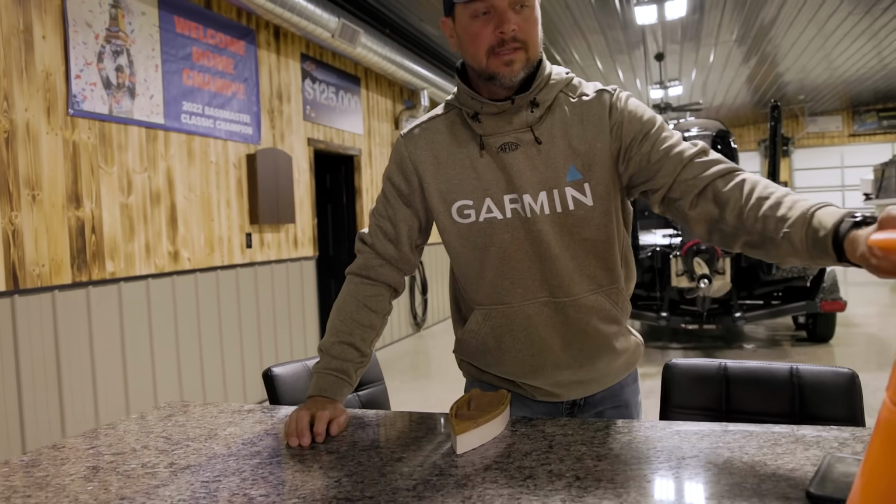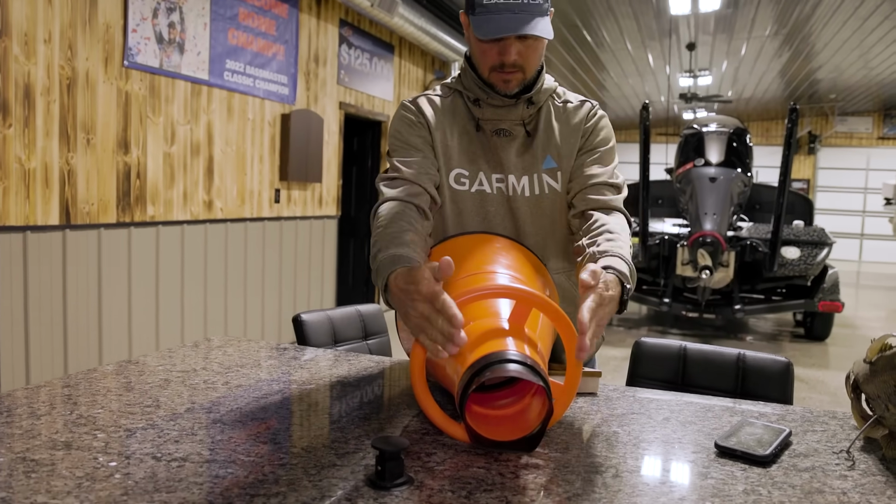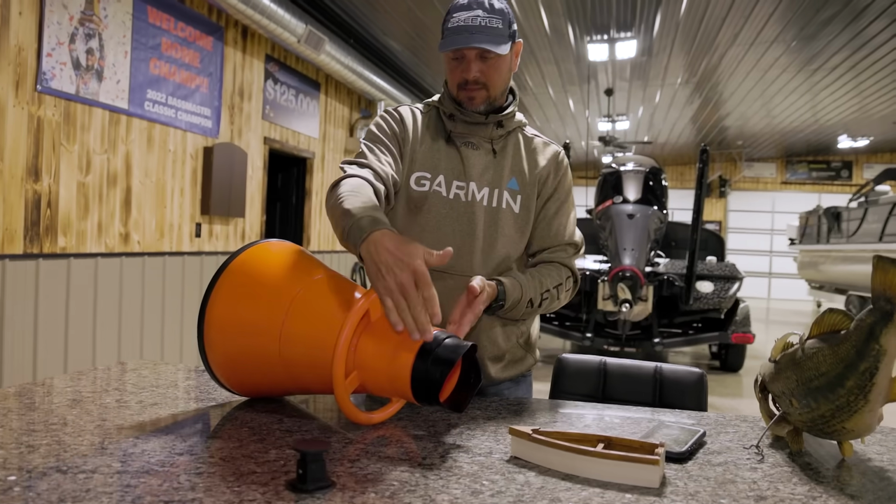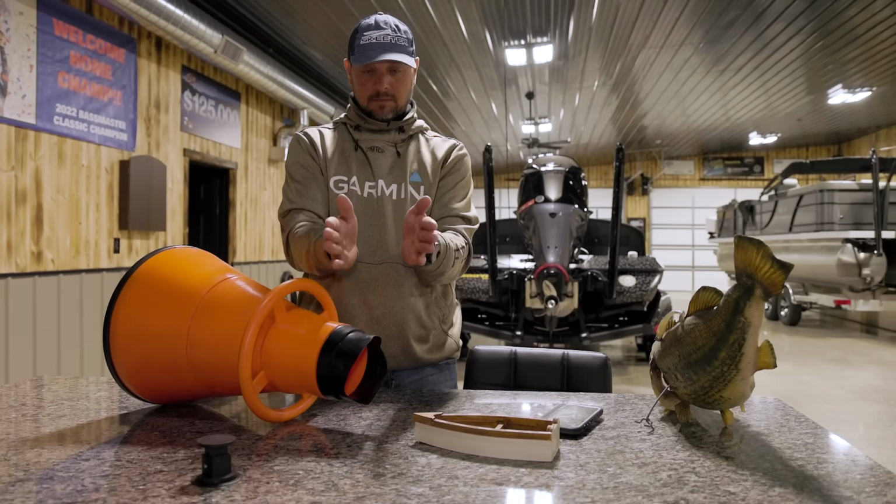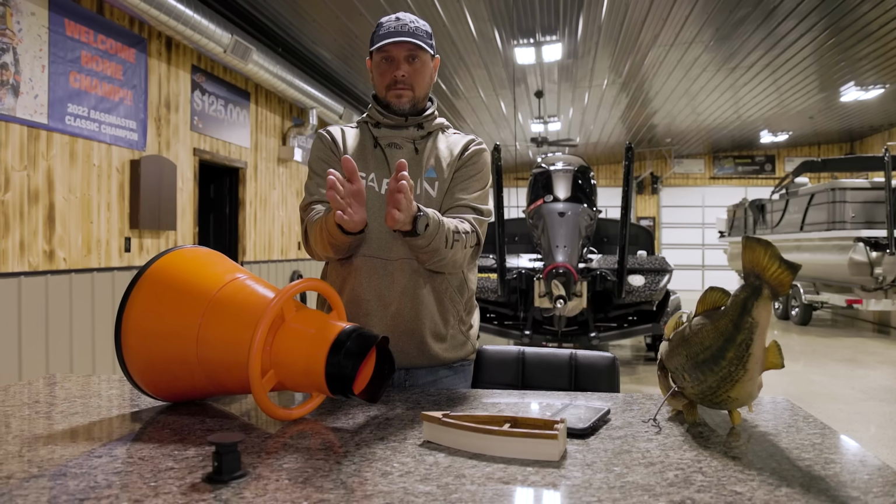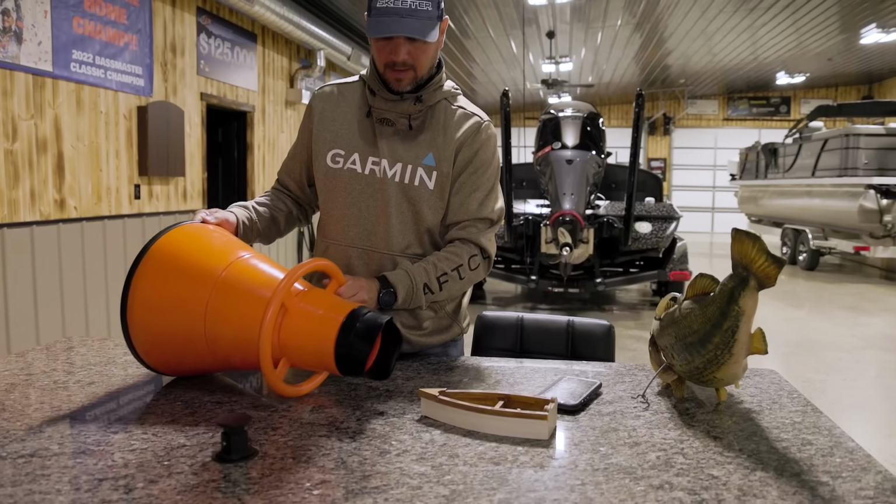So if you're using Livescope, this is our boat. This is your beam angle. It's 20 degrees, so this is about 20. That's your beam angle, so that's what you're looking at when it's like that.